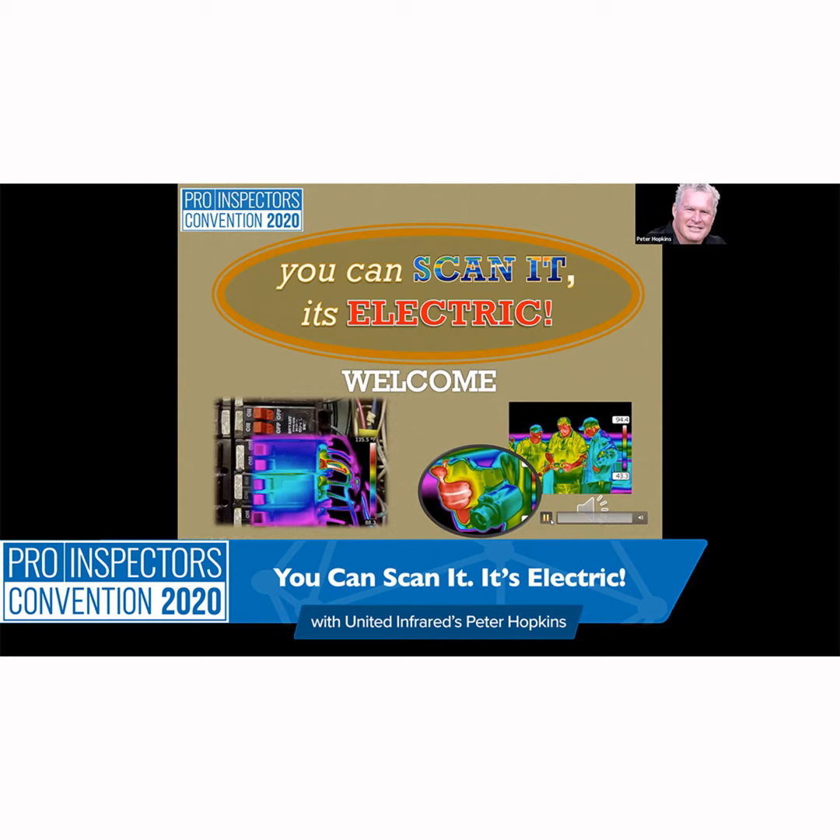Most electrical rooms are inside. We do have exterior cabinets that are reviewed, and I recently was doing one that was outside, and the sun was beating, so I needed to do it almost immediately, because once the sun starts hitting those connections, it'll heat them up and it can impact my survey. So just knowing that, also understanding that if you have an infrared camera, you can go do this.